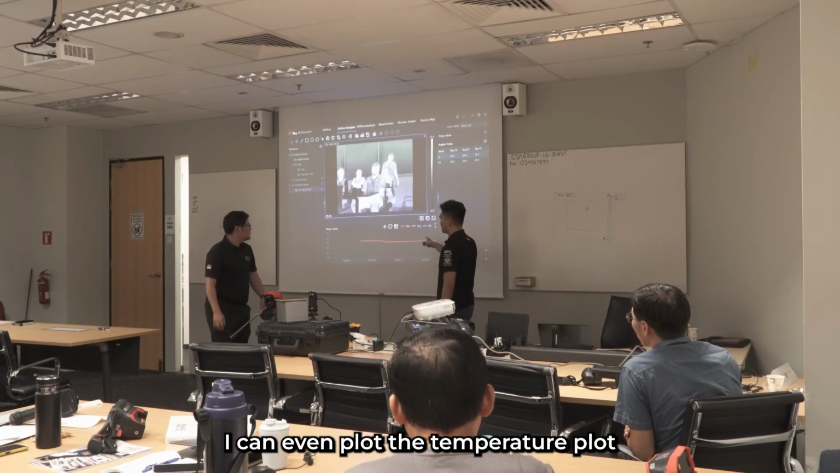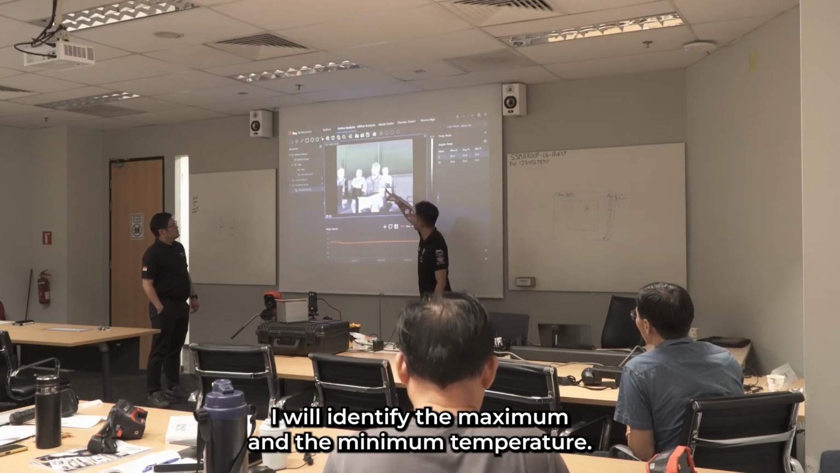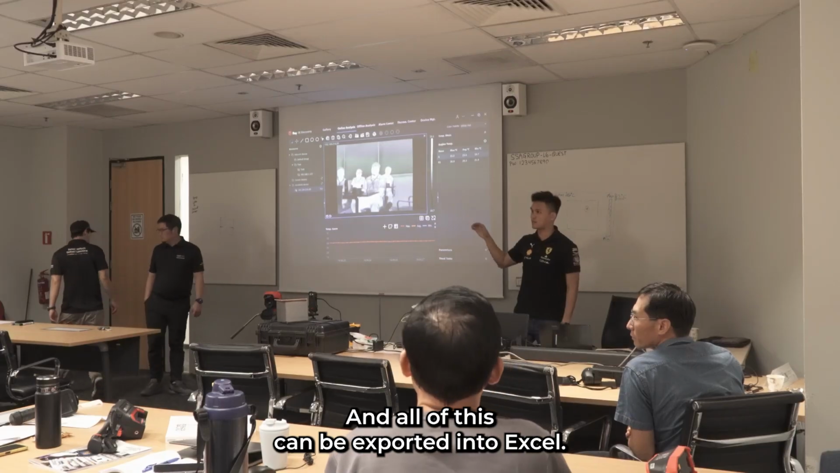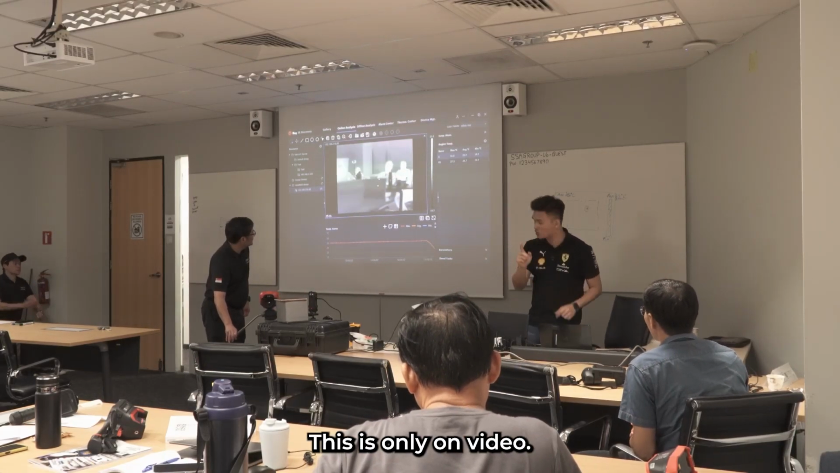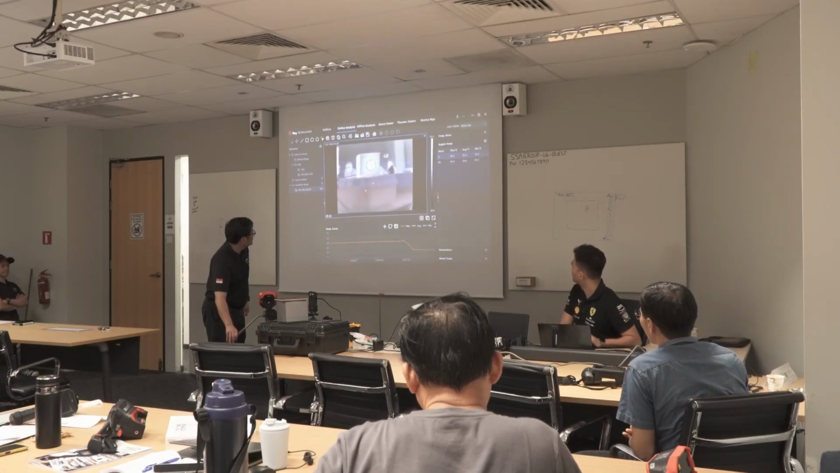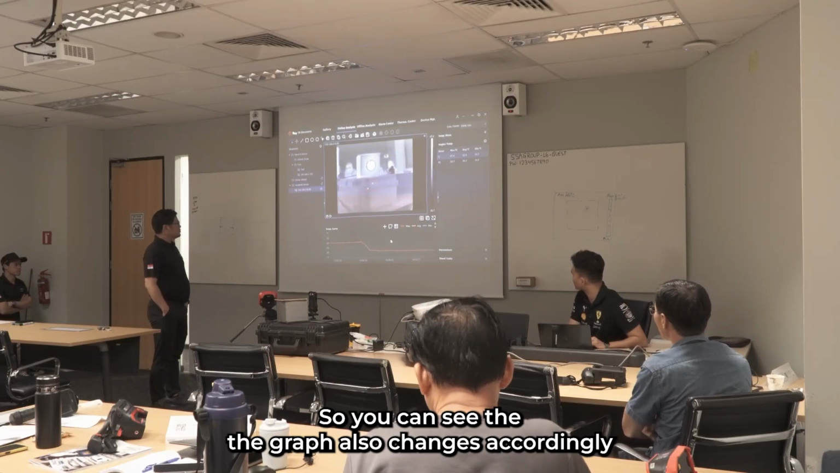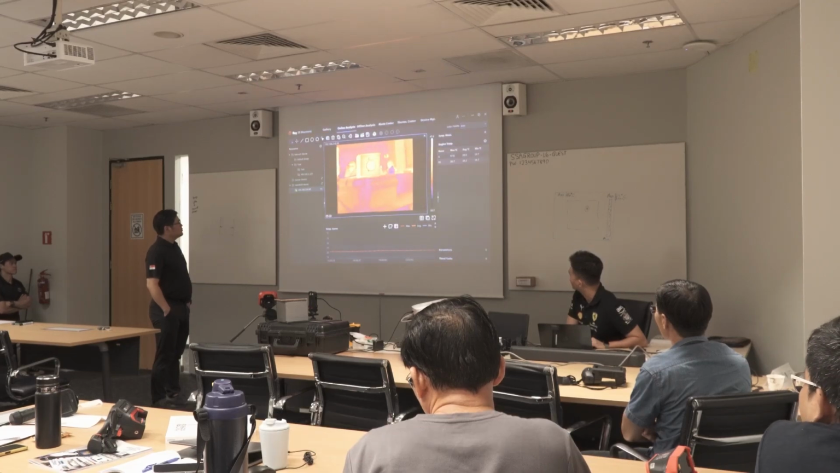I can even plot a temperature plot. Every second, I will be able to identify the maximum and the minimum temperature as well. And all of this can be exported into Excel. This is only on video. Yeah, so you can see the graph also changes accordingly. If I want to change to different color palettes, we can also do that.